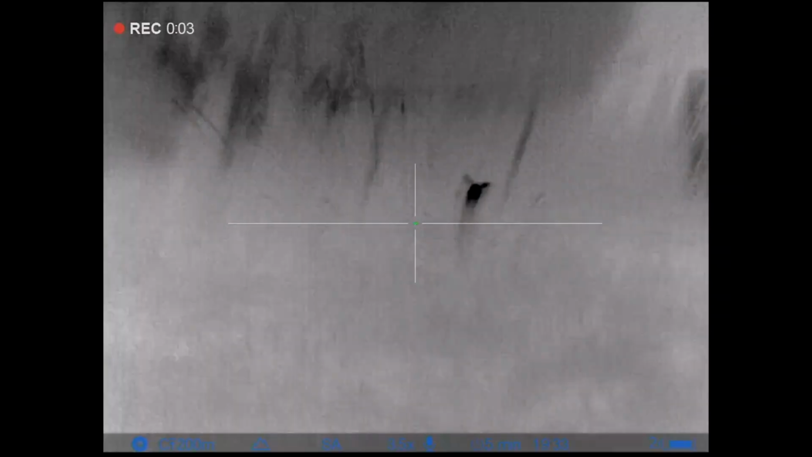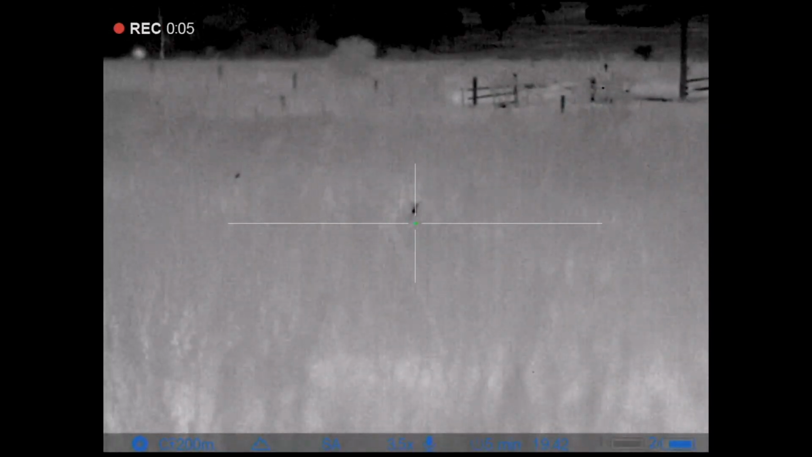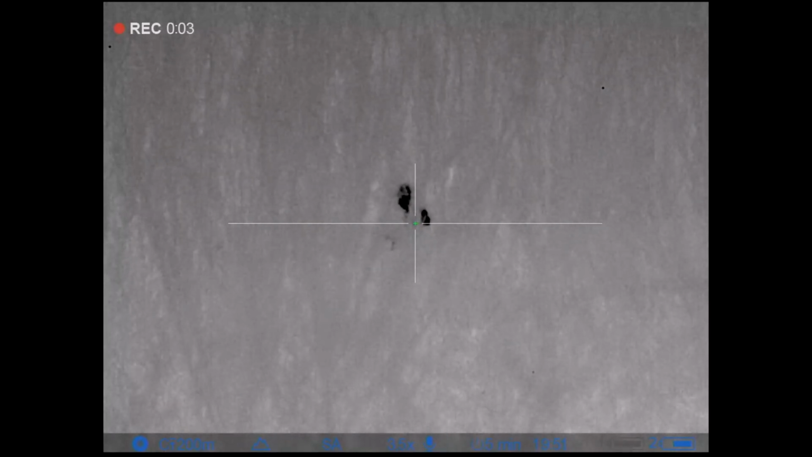Lost your head, Fred. Of course, what would a new rifle be if I hadn't shot a mouse with it? So here's one with the 6mm BR.